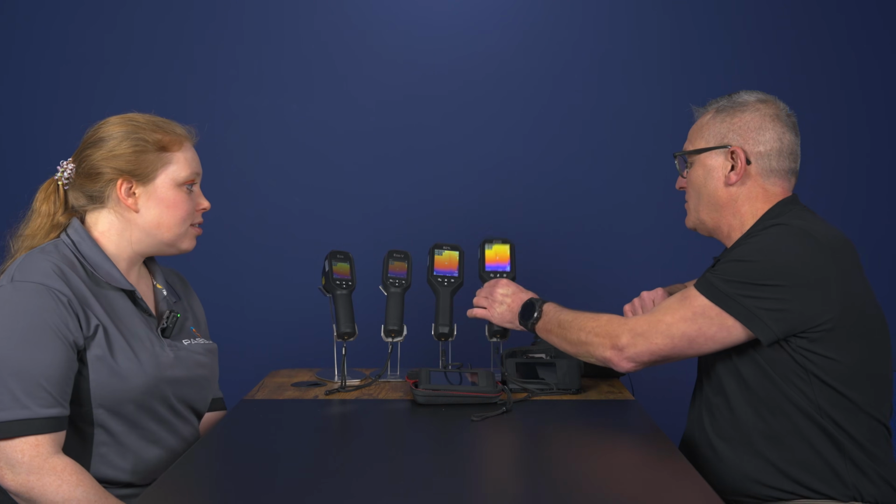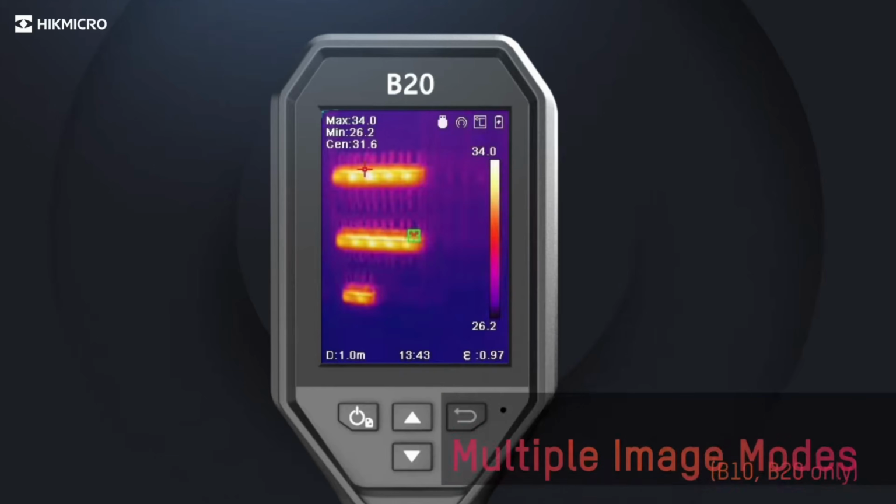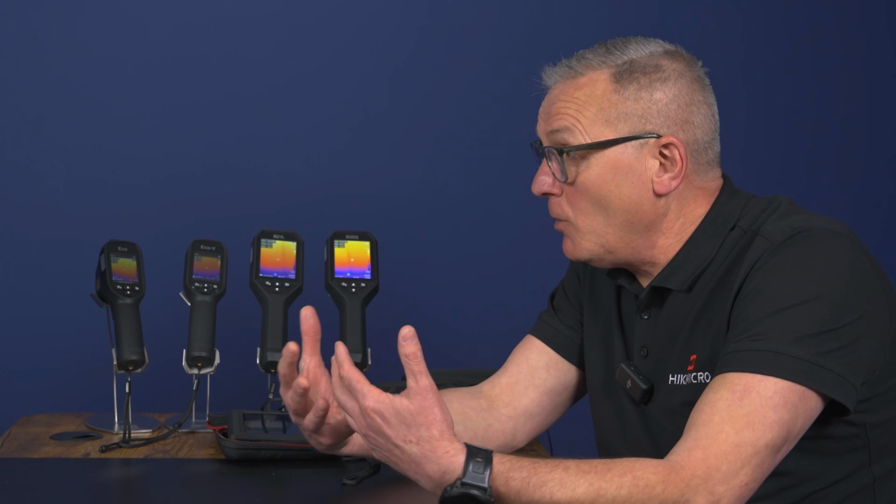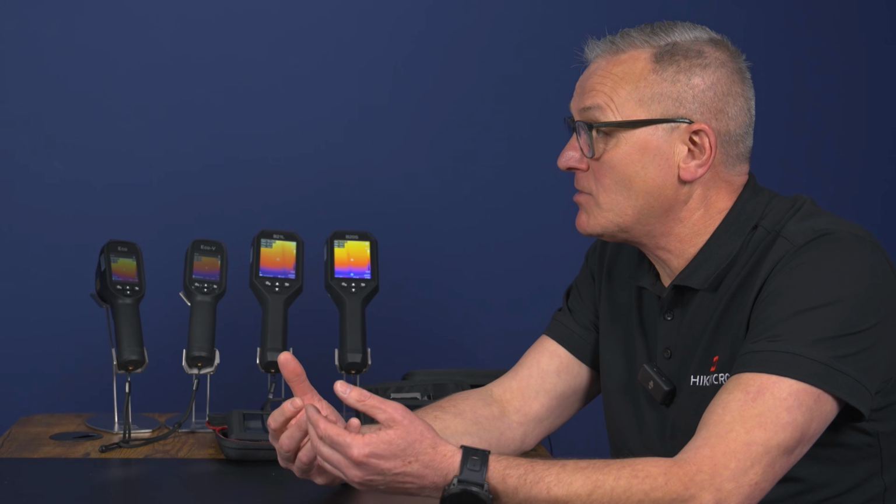So, can I just clarify? So the B20S has a visual camera as well. Yes. So again, quick way to always look, Jess, is that you can see the optical and the thermal as well. And so they can blend and fuse the... Absolutely, yeah. So when you take a thermal image to put into your software, you can actually take the thermal and the optical image at the same time. So that gives you a great reference on the Hikmicro viewer, which is obviously the free software for your mobile phone, and analyzer as well for your PC.